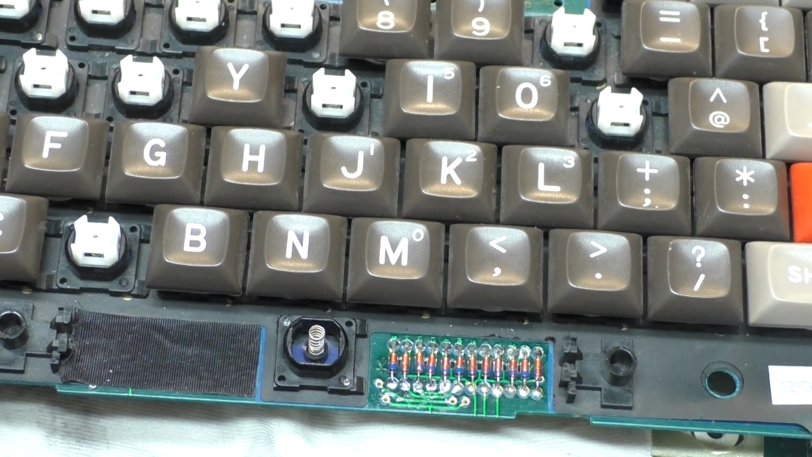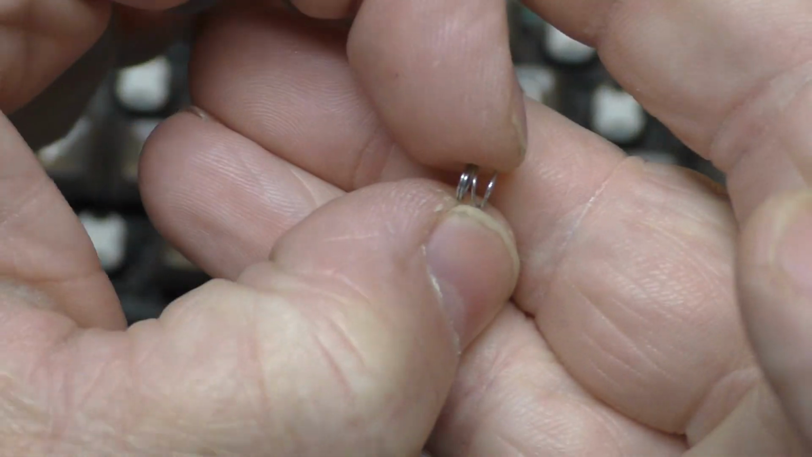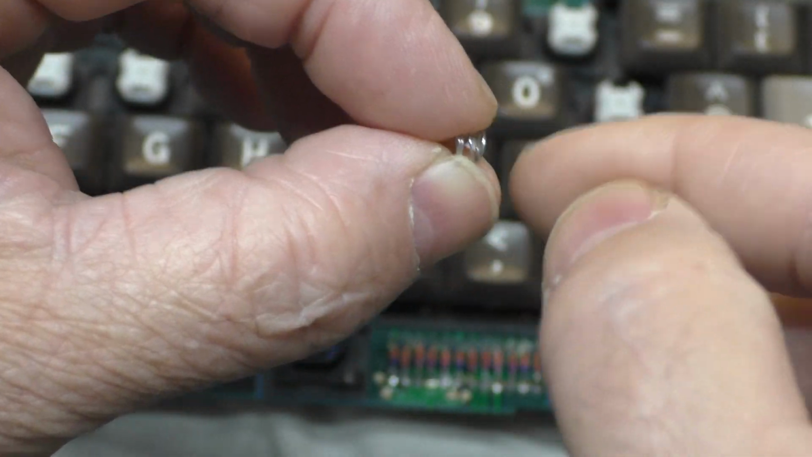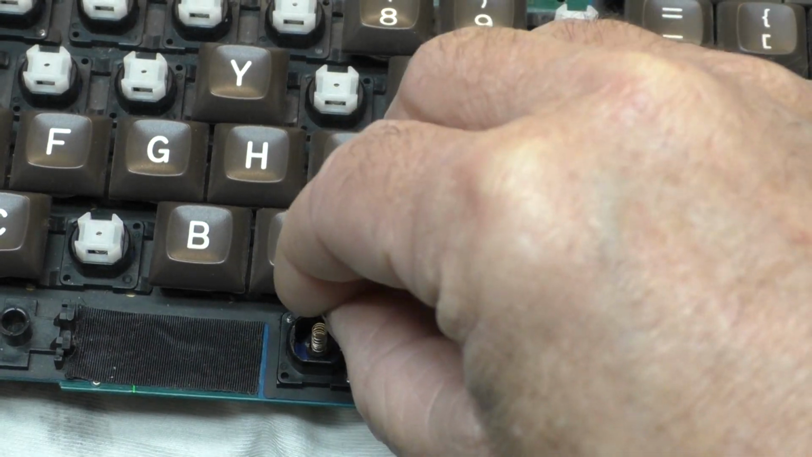Here I have a 3 millimeter long piece of ink pen spring, just out of a pin like this. I took it out of that pin, as a matter of fact. I cut it off about 4 millimeters long and then bent the top down to try to make a flat top, so it's about a 3 millimeter length. And we're just going to place that over